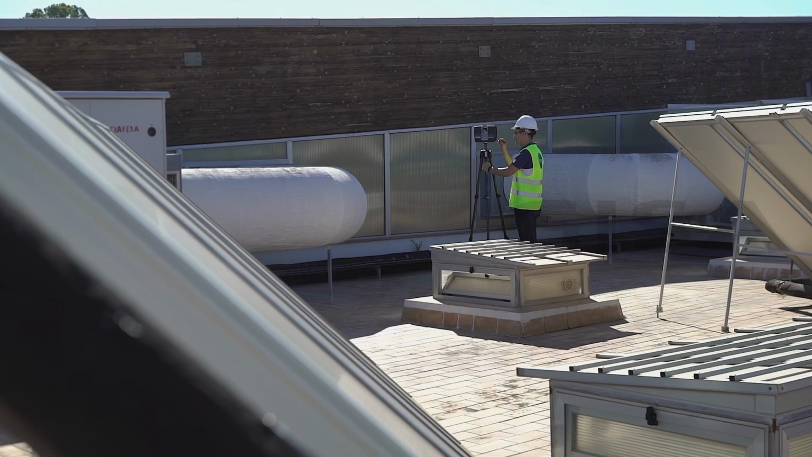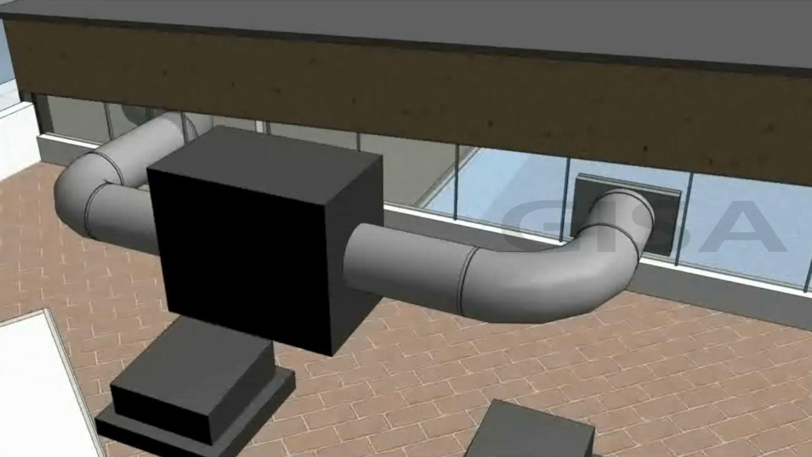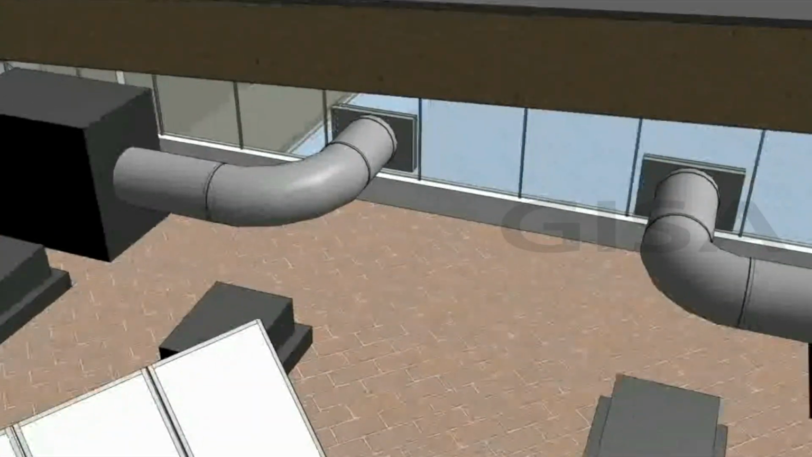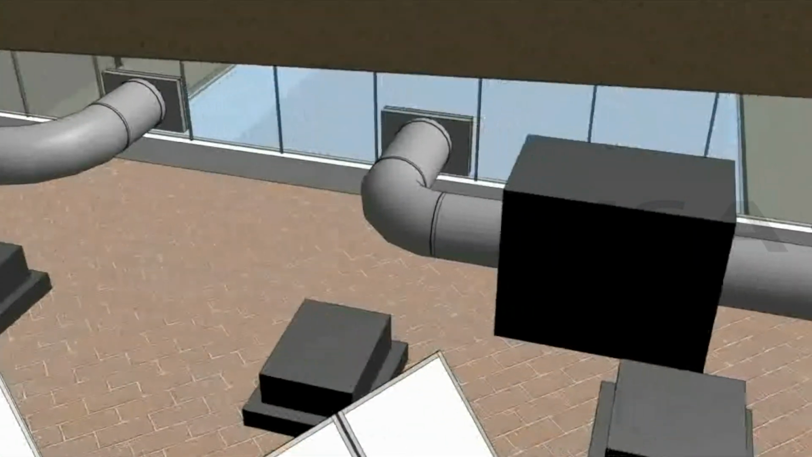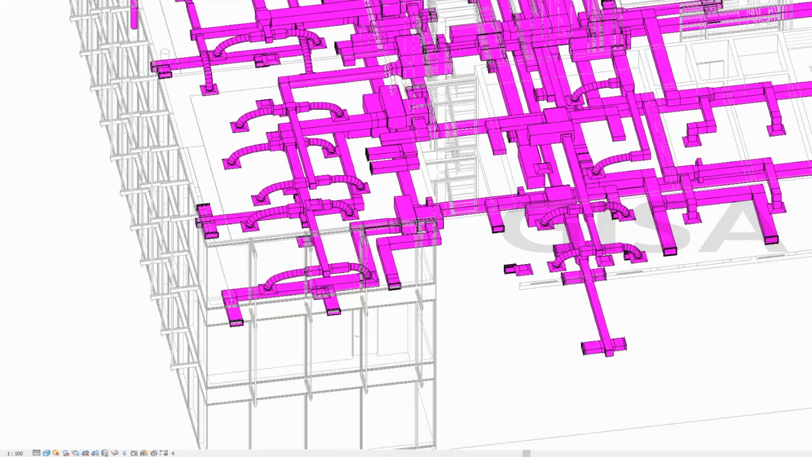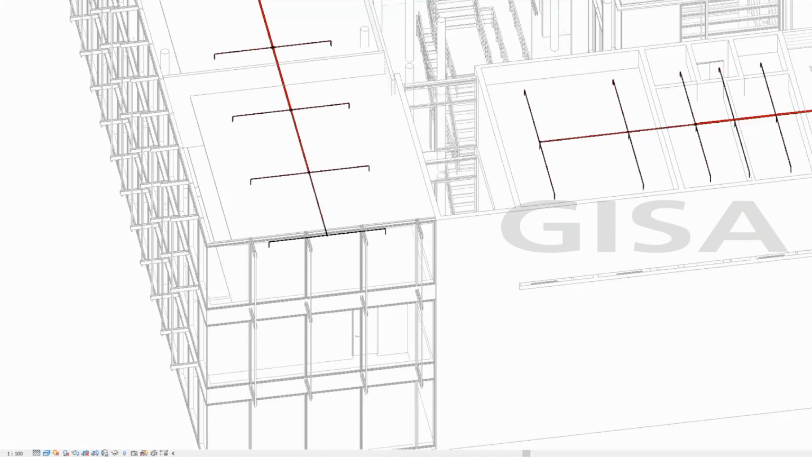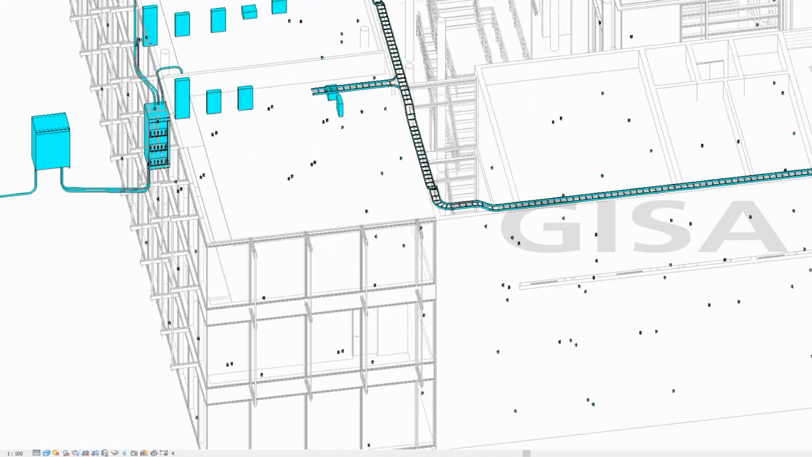Once the building is scanned and its model has been made, taking the point clouds as its basis, a process to model the facilities of the different disciplines that can be integrated into the BIM model begins. Among these disciplines we can find HVAC systems, water supply and sanitary sewer, fire protection, lighting, electrical power circuits, and telecommunications, among others.